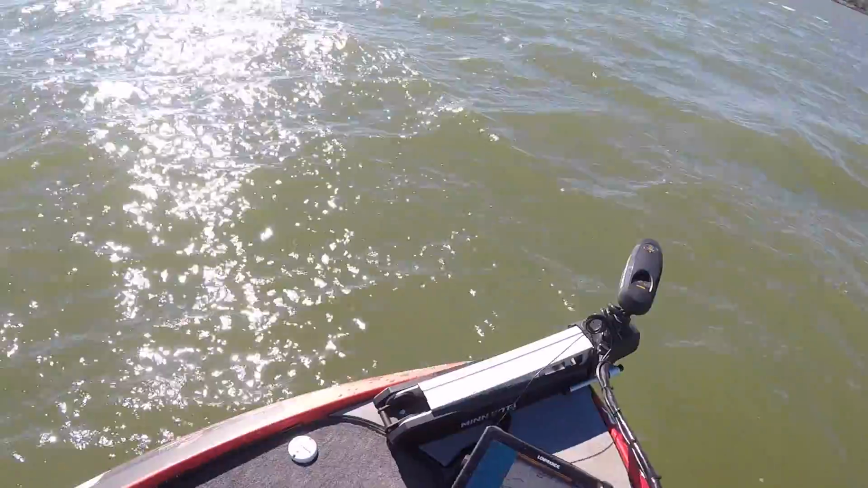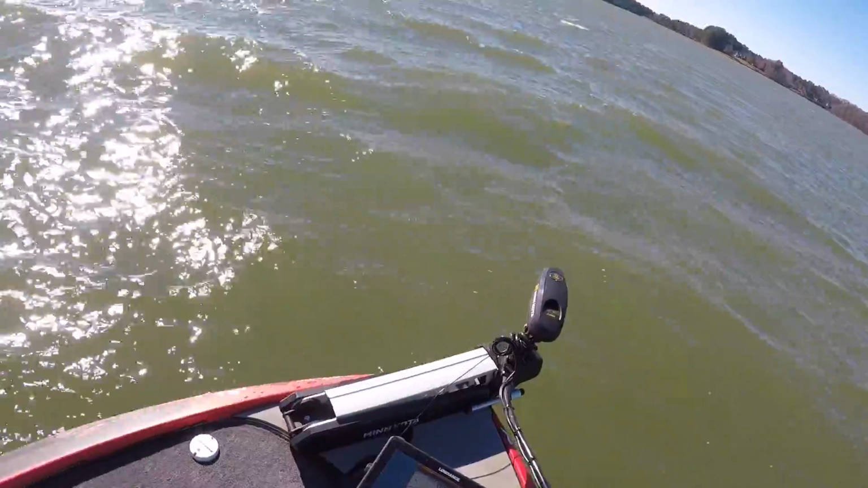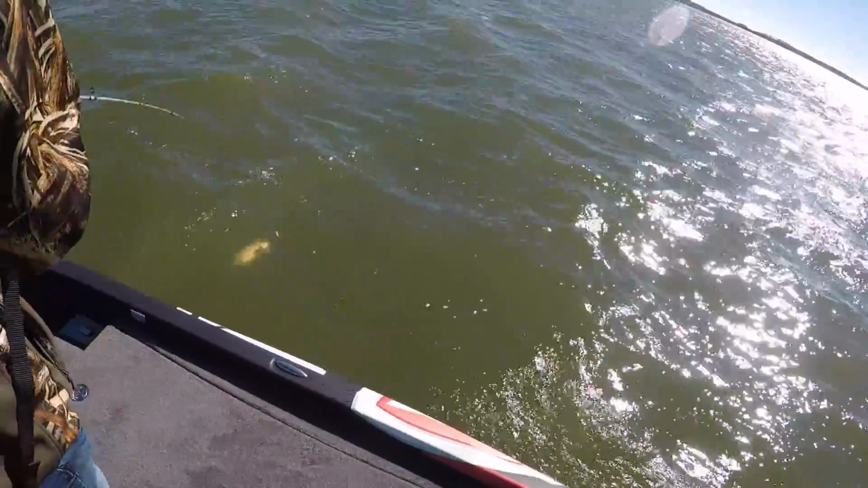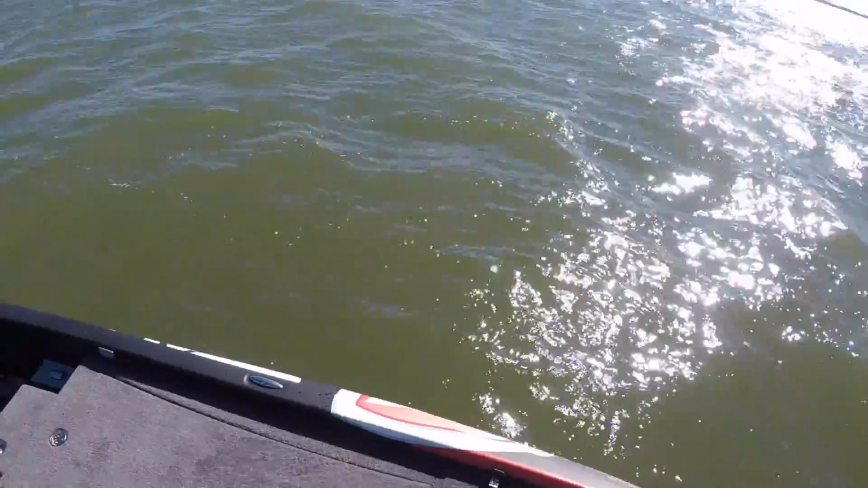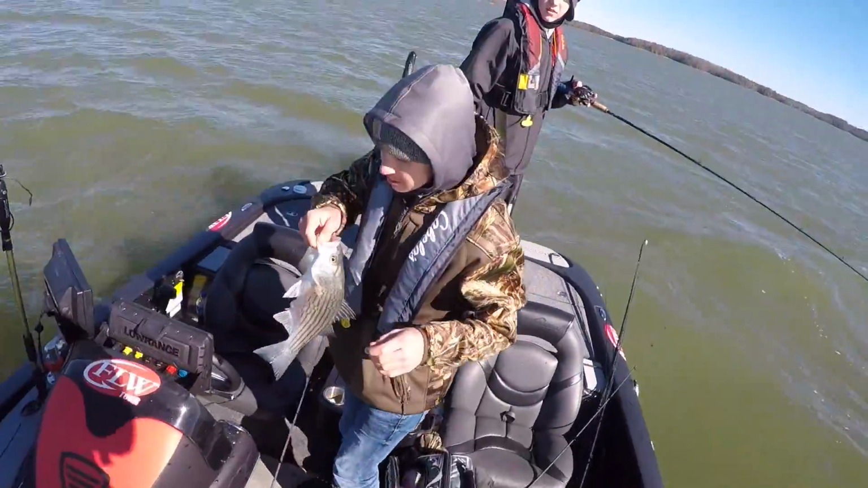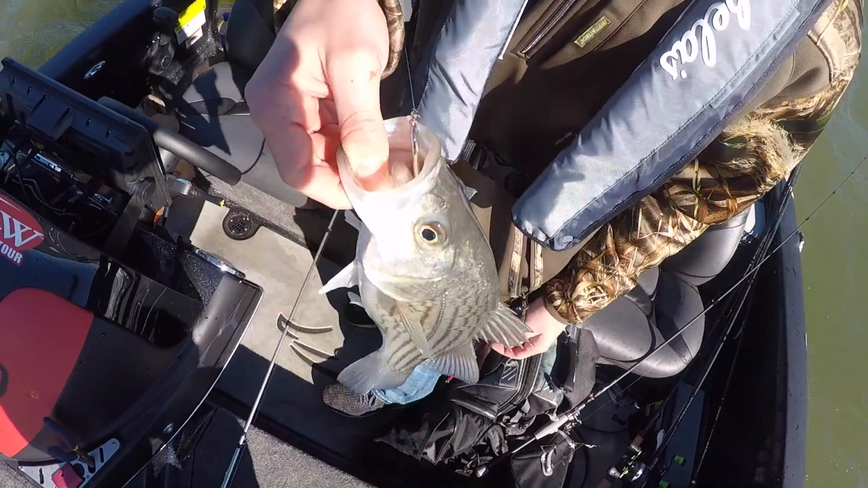Oh, got it on the way up. Got it on the way up? Don't let him get in the trolling motor. See? That's a bass. That's a big old bass. No, it's a striper. Good one, dude. Yeah. Swallowed it. Swallowed it? Let me see. Yeah, he did swallow it.